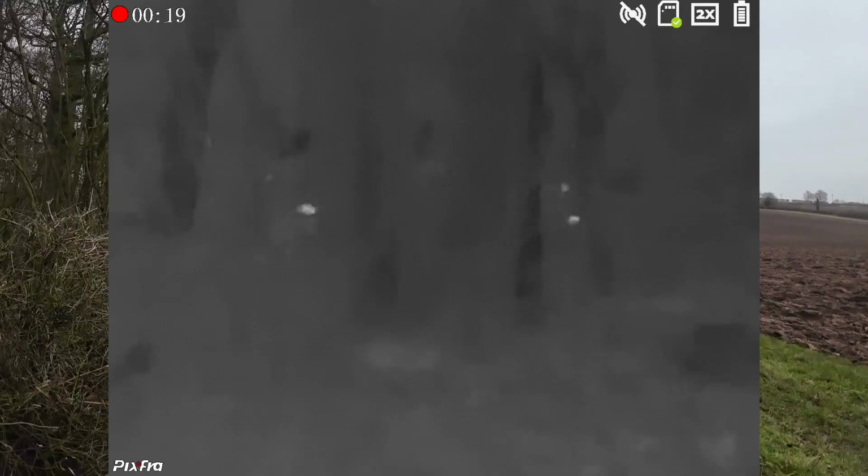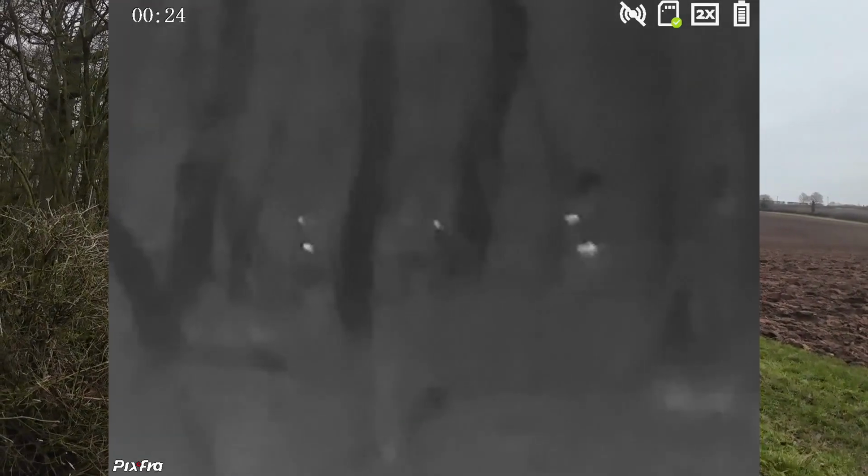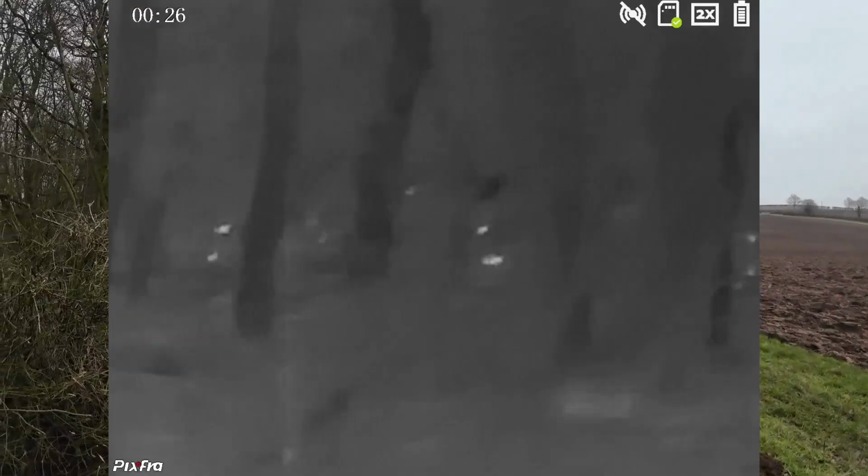I've also just been looking through the hedge here, and on this video you can see there's loads of really small birds feeding on the forest floor, completely invisible to the naked eye. You just can't see them. But with the scope you can clearly see that heat signature, so it does give me a bit of hope for these tawny owls. If I can point it at the right tree, I should be able to see a heat signature.